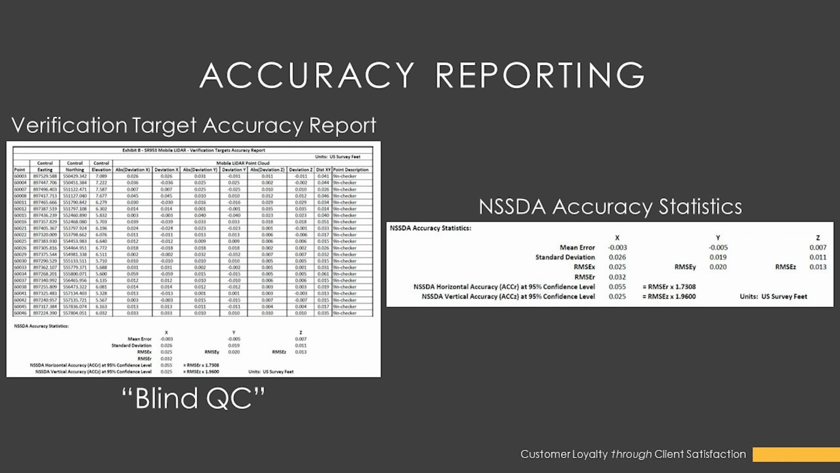I always get that acronym wrong, but it's the National Standard for Spatial Accuracy. And those are standard statistics, which I'm sure most people are familiar with, on how to judge the quality of geospatial data. Here on the side, you see a blow up of, excuse me, let me go back, showing the accuracy statistics from an NSSDA standpoint.